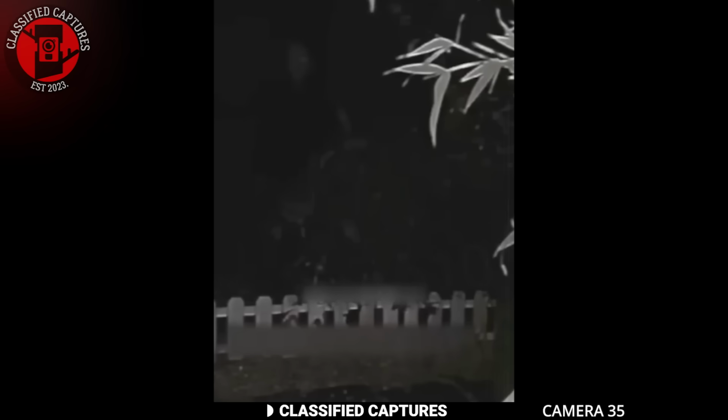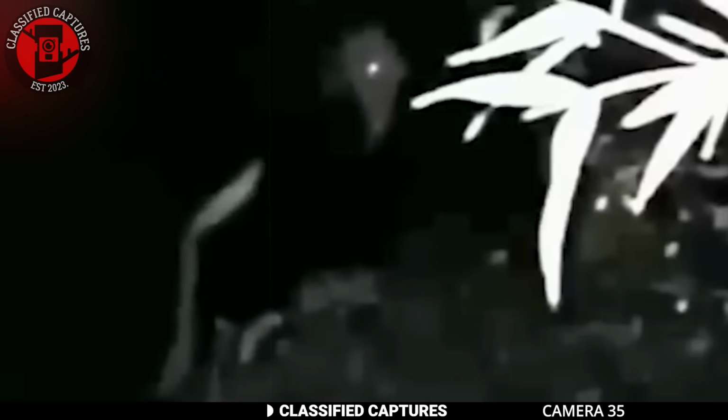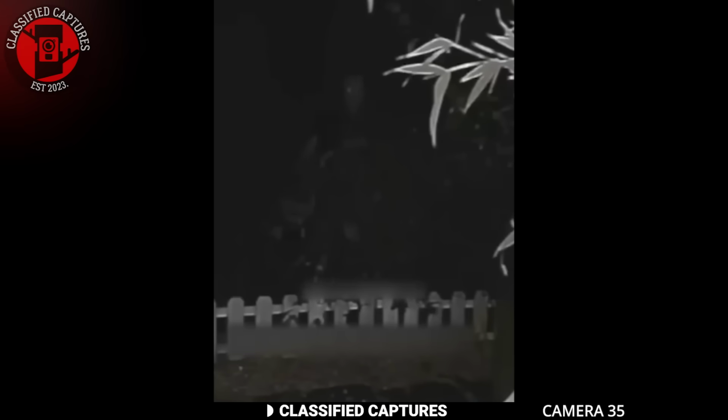Next, take a look at this security footage of a backyard that captured something rather sinister. The video starts off with what appears to be a calm night with nothing out of the ordinary, but in a few seconds we see something emerge from the darkness. Behold, it was a tall, pale figure with an imposing stature that dwarfed the surrounding trees. Standing at an impressive height, estimated to be around 8 to 9 feet or more, this being appears to be in black attire. The creature's unsettling presence is accentuated by its glowing eyes, casting an otherworldly appearance.